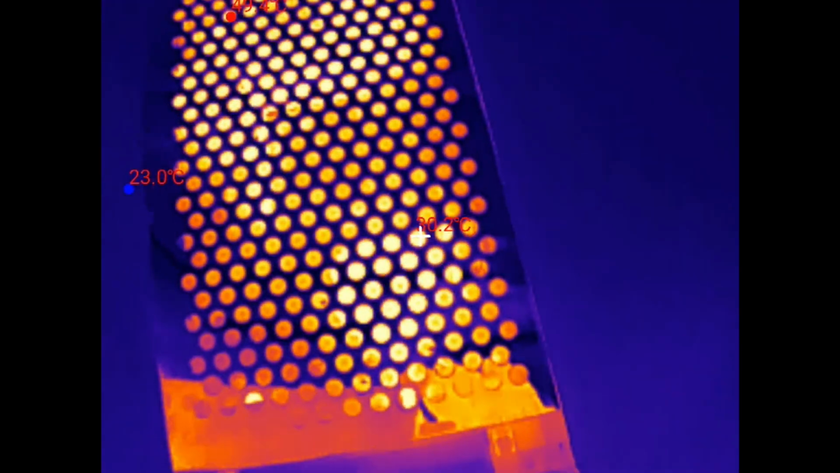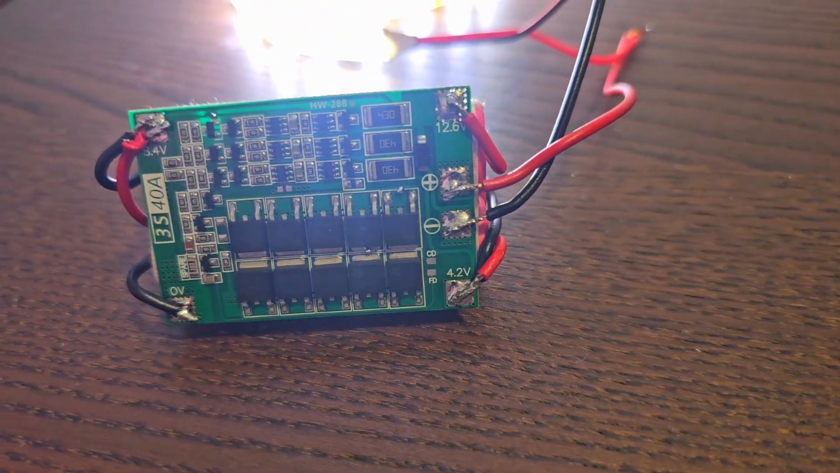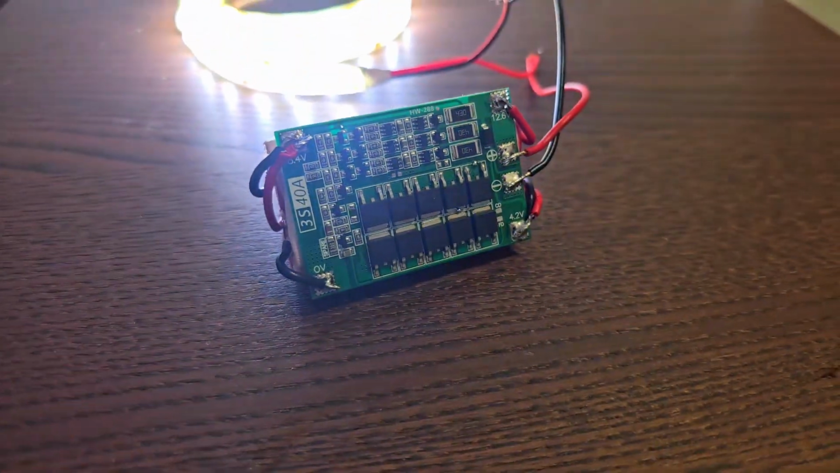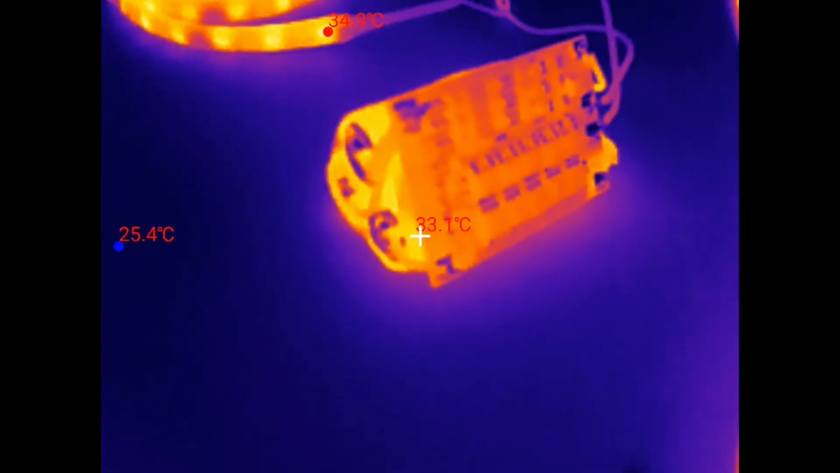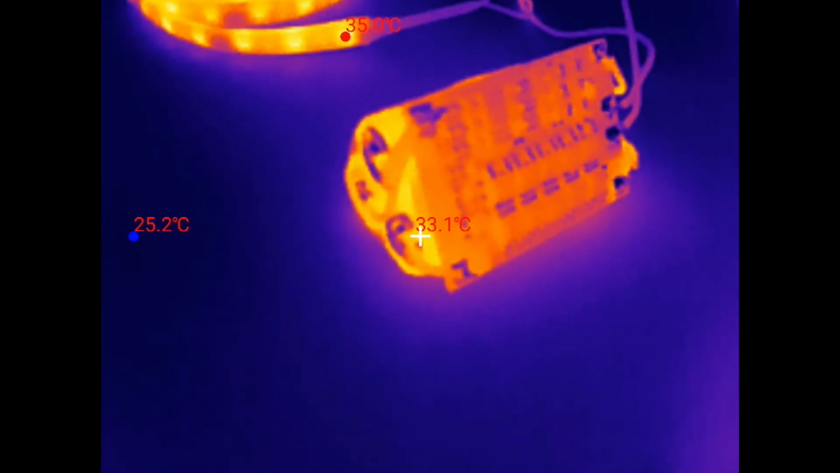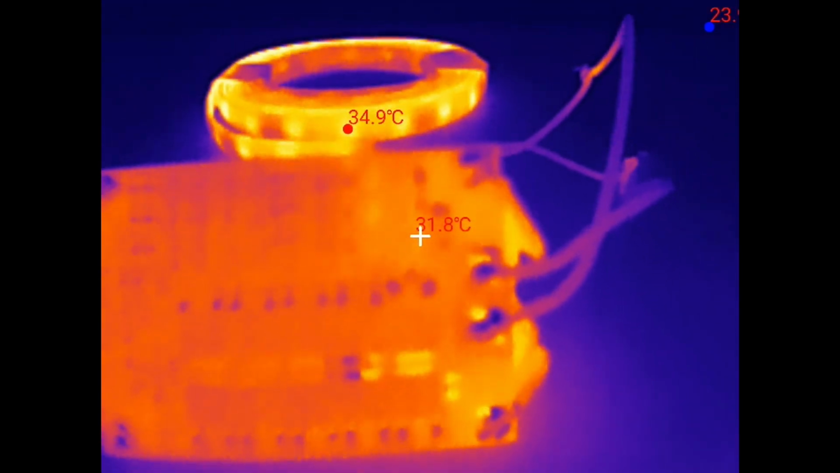And in discharge mode I'm using some LED band, and in the LED band you would see that it is consuming the energy, and that LED band with the thermoimaging looks like the following. And as you see, there is like 30 degrees. Similarly, the BMS is handling the heat really well, and the LED is producing around 34-35 degrees Celsius.